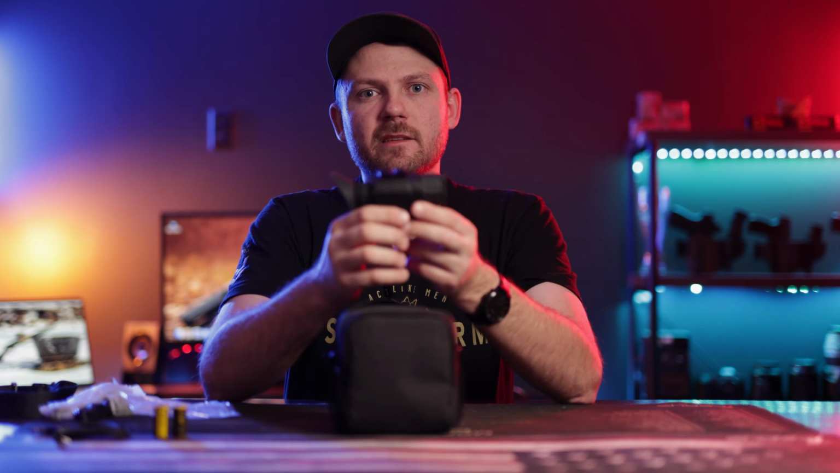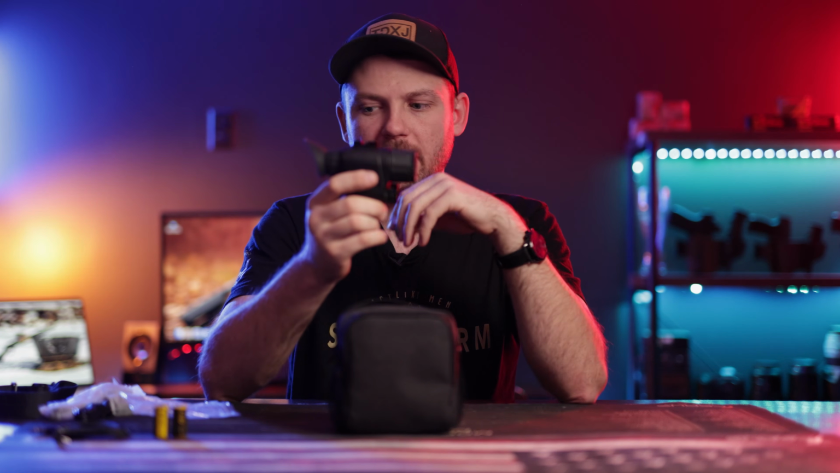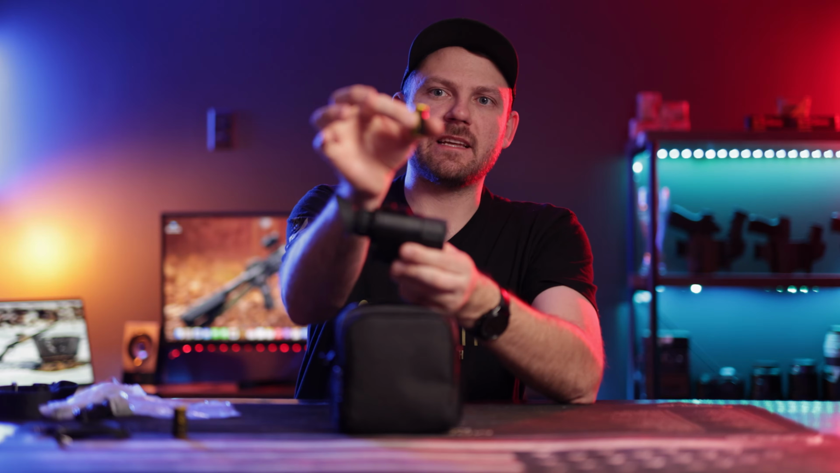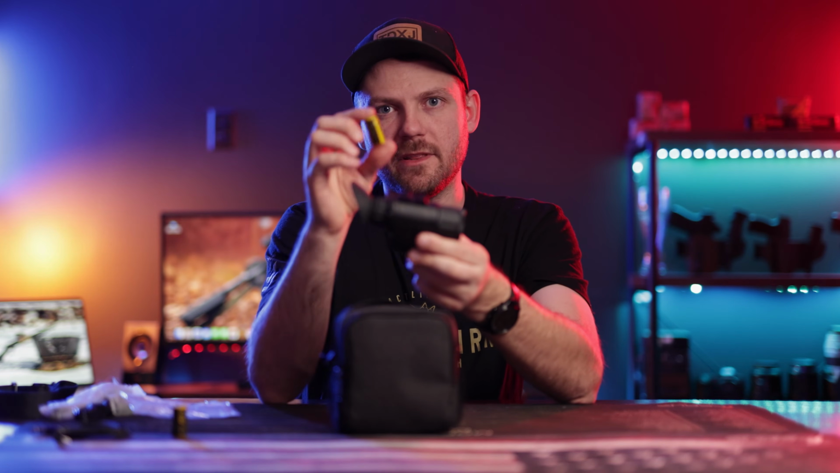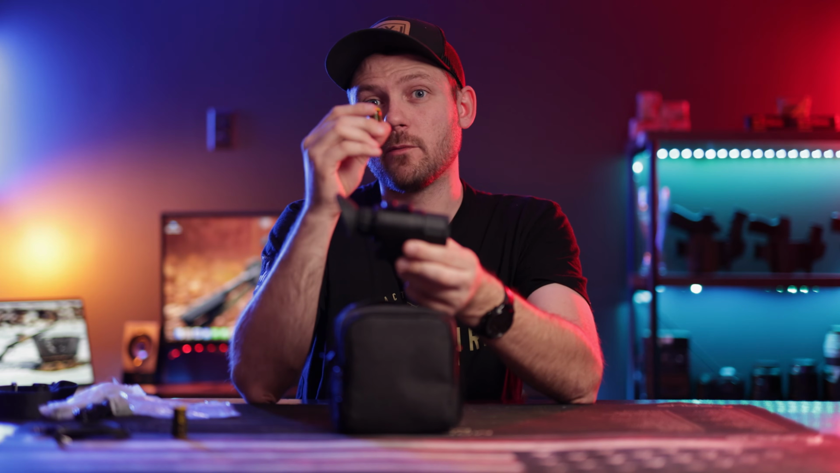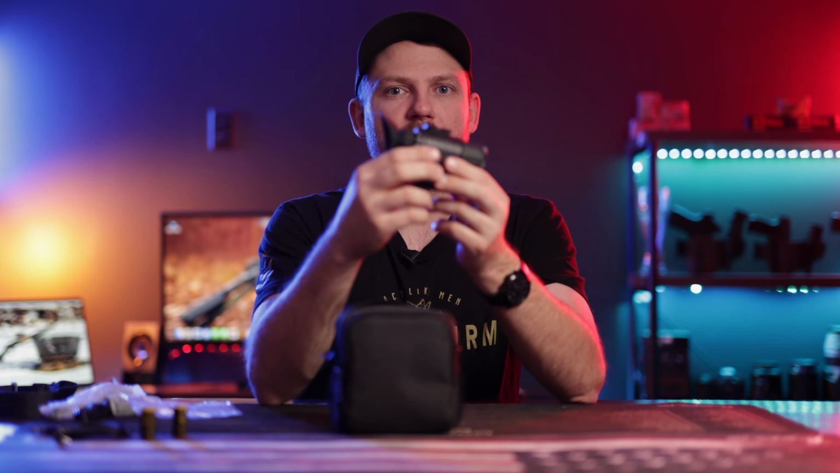We're looking at the cons. The biggest con that I already discussed is the battery life. It has a horrible battery life when we are running the standard rechargeable batteries. It is almost unusable when it comes to that fact. And because of that, whenever we're using these for real out in the field, we're running those external battery packs.